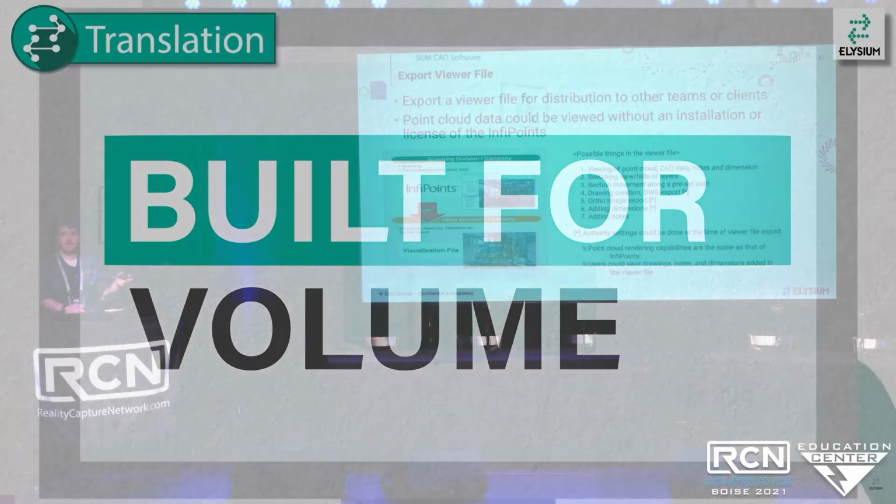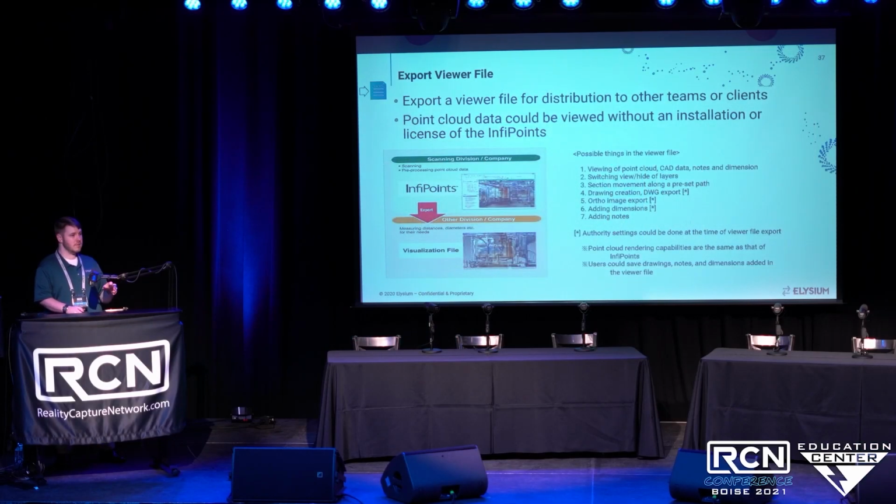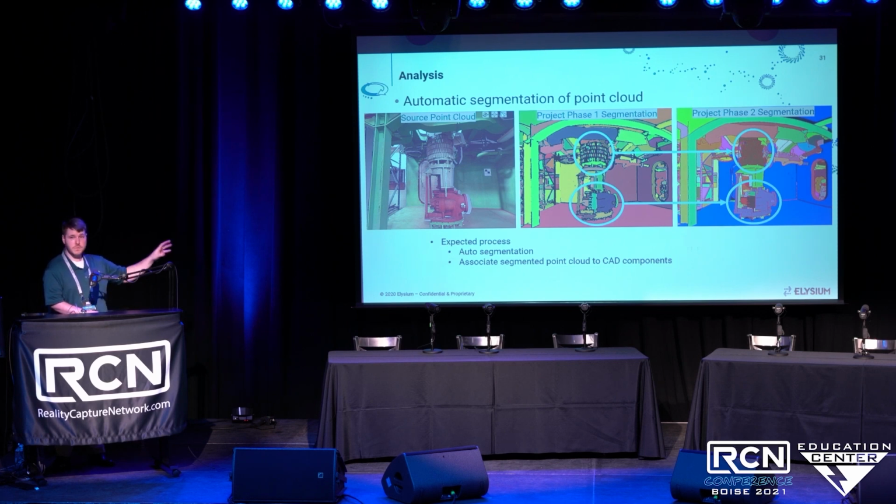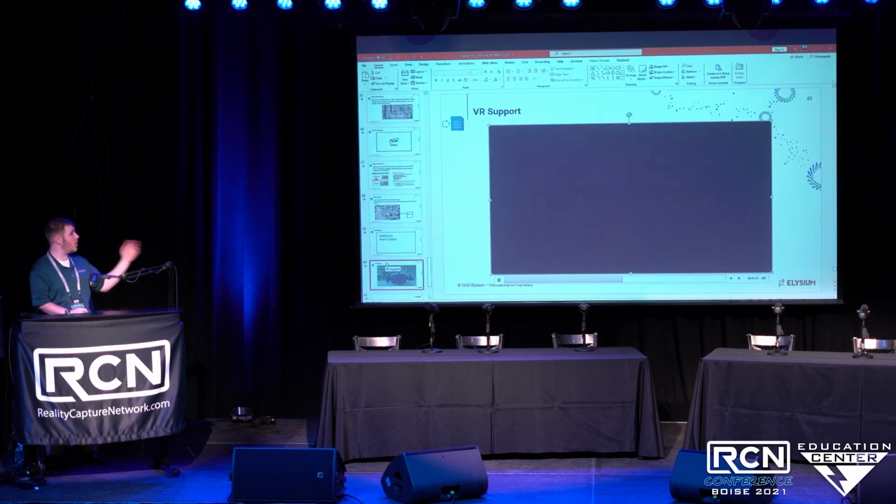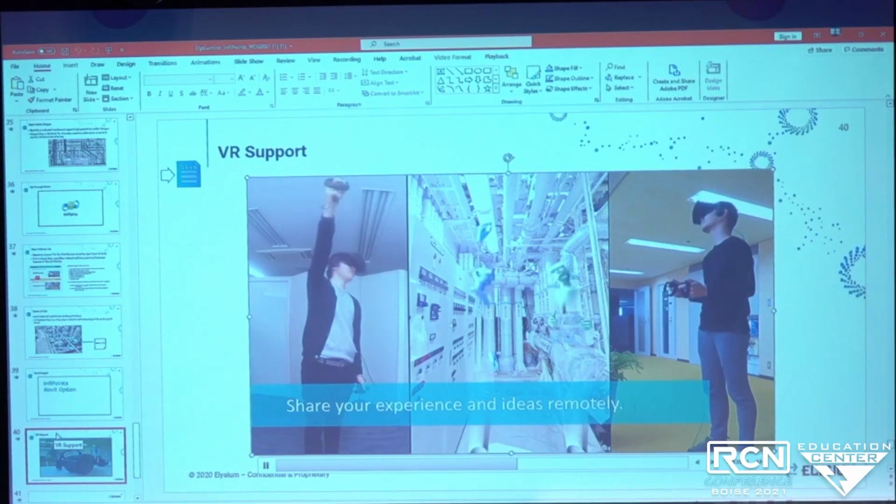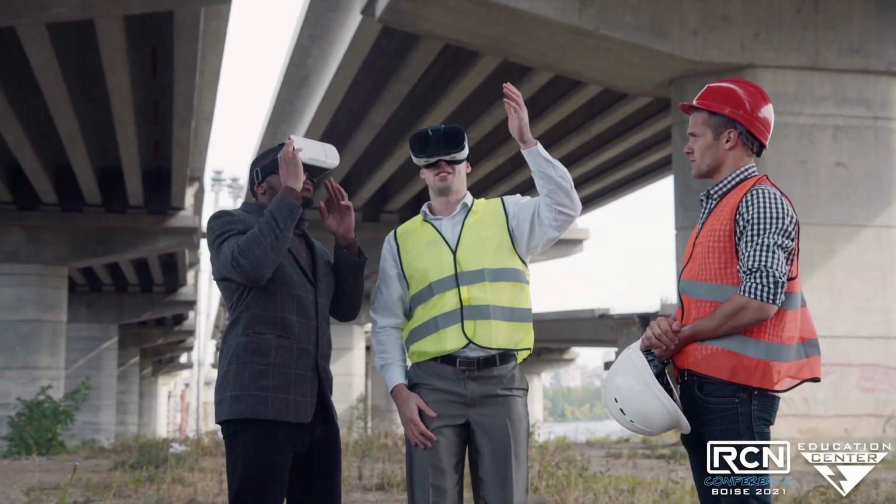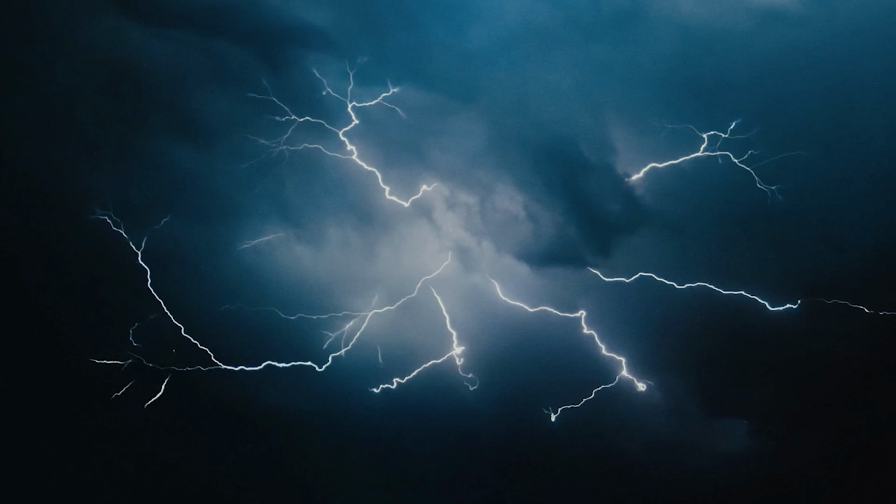The viewer file gives users the capability to generate a method that can go to any Windows machine and be able to view any of the information that would have been captured in the primary InfoPoints project. The first one came out a little too much detail in the segmentation to host remote web meetings directly inside of the point cloud, all inside of a virtual reality meeting as though you were on site.